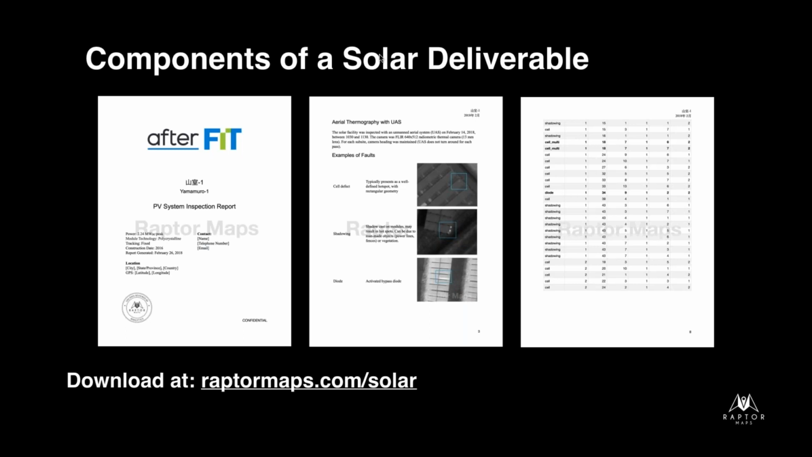There's a quick overview of the actual flight technology used to basically capture that data.